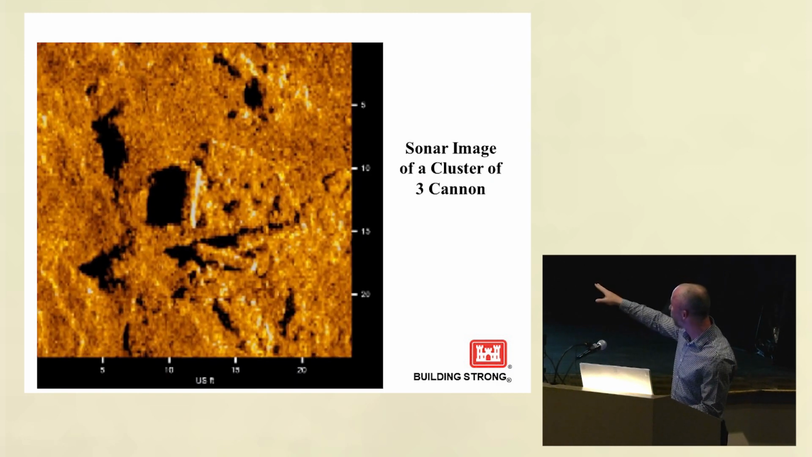And here's an image of 3 cannon. So you can see kind of a white stripe, vertical, the long shadow, and then there's 2 cannon that you can see just to the bottom right of that. And we've got 2 long guns and 1 short gun, which we'll explain a little bit more later, represented there. But this is, again, what we were looking for. So anything that was cannon-like, we went after.